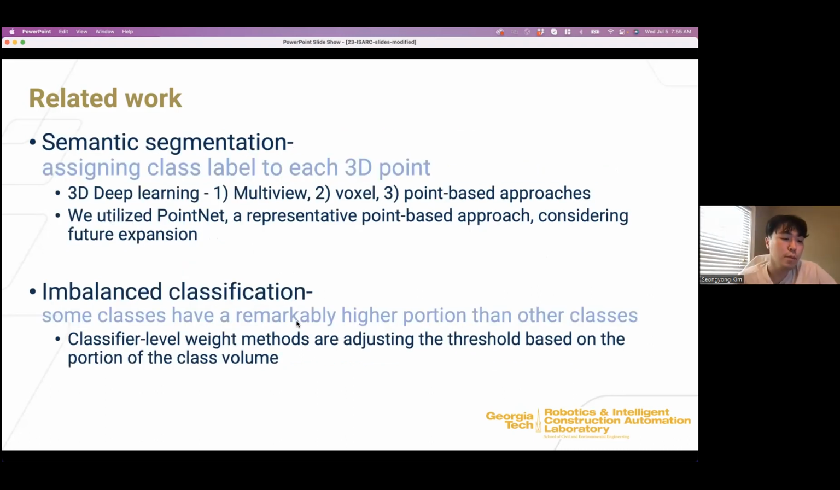3D semantic segmentation assigns a class label to each 3D point. For this study, we utilize PointNet, a very famous and representative 3D segmentation deep learning model, considering future expansions.